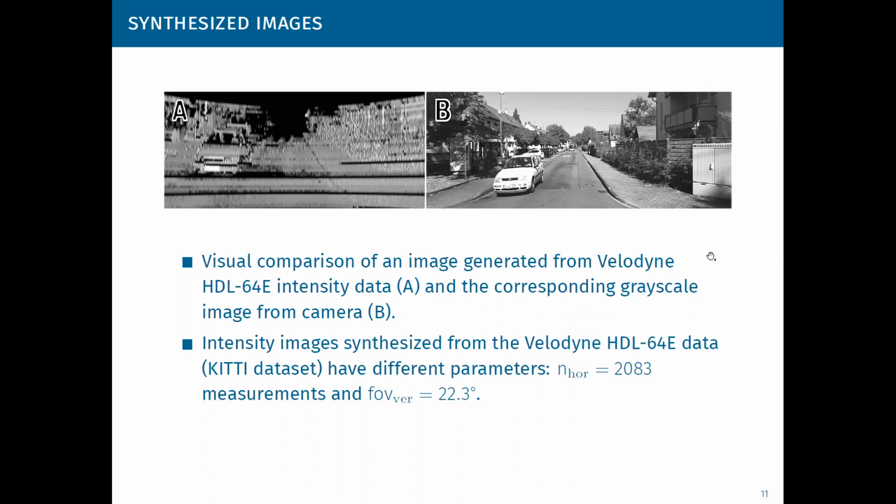How far are those images from real grayscale images? As you can see on this slide, they are not so far from real images, even for a sensor with only 64 laser beams like a Velodyne HDL-64.